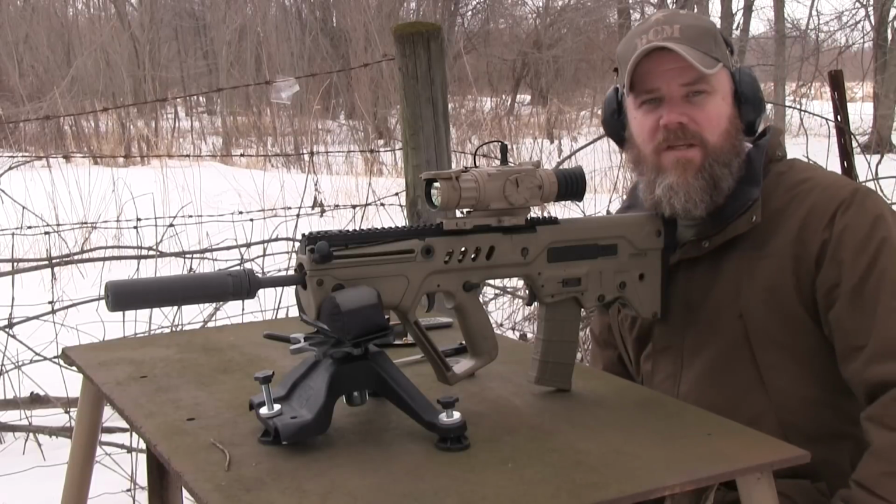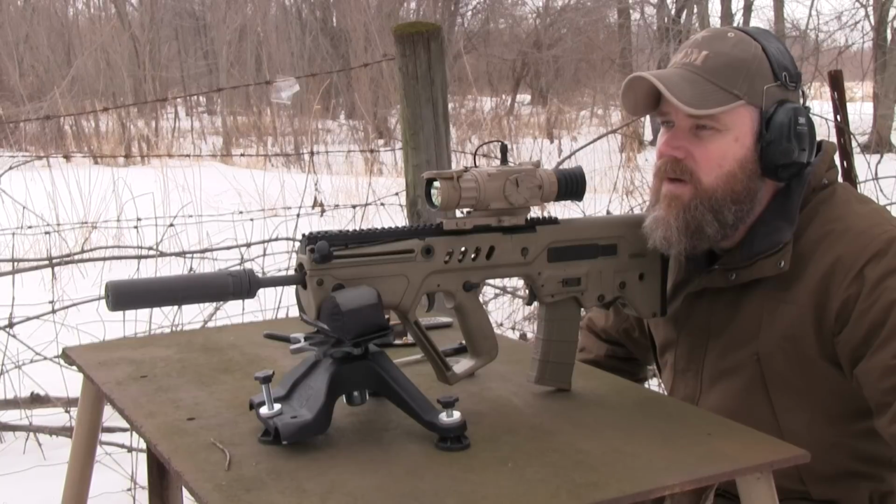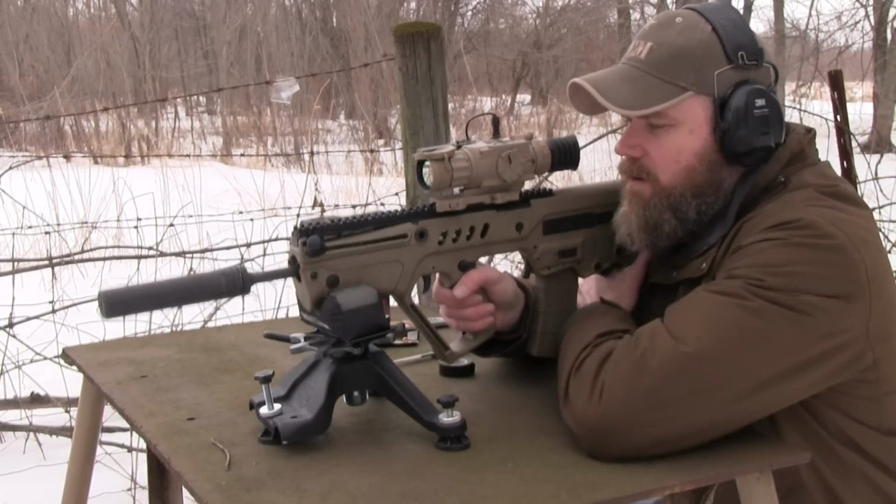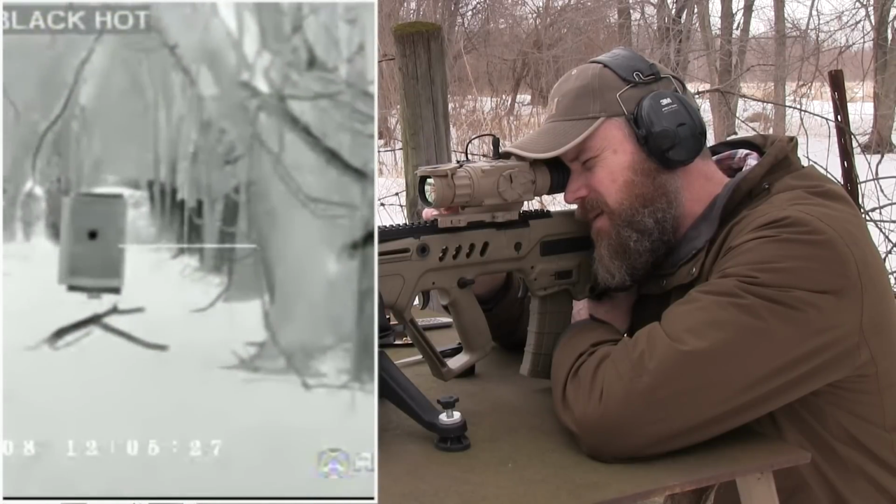All right, guys, we're all set up. Let's take a few shots out of the Tavor here with the thermal night sight on it, and see how close to zero I am at 25 yards. Now I'm going to go ahead and start the recorder so you guys can see what I'm seeing.